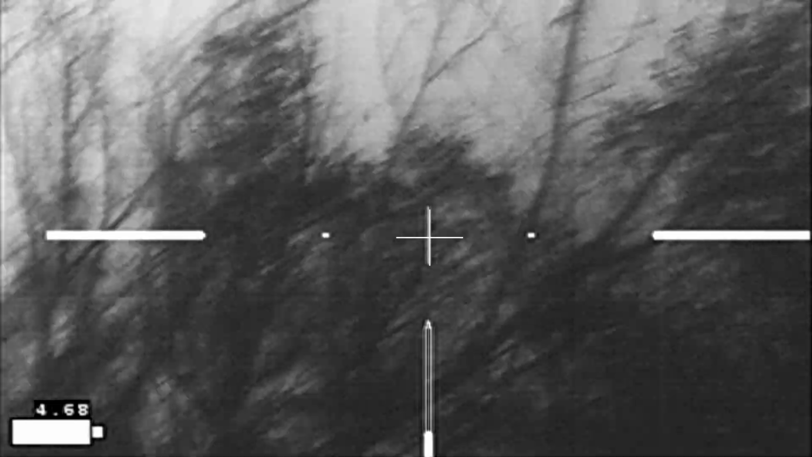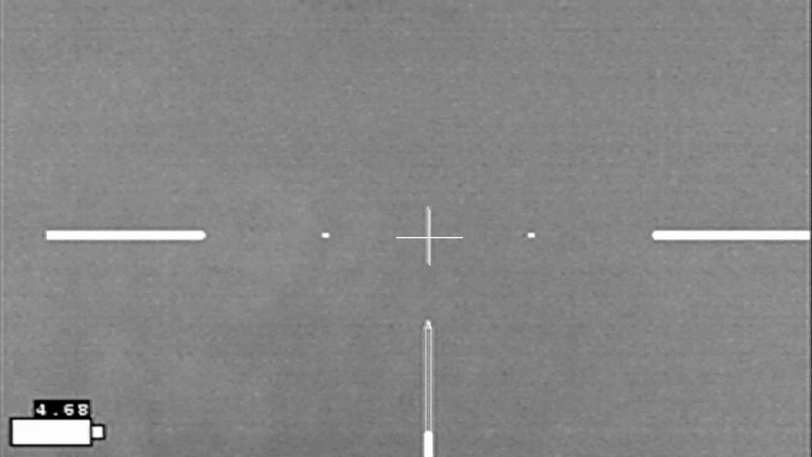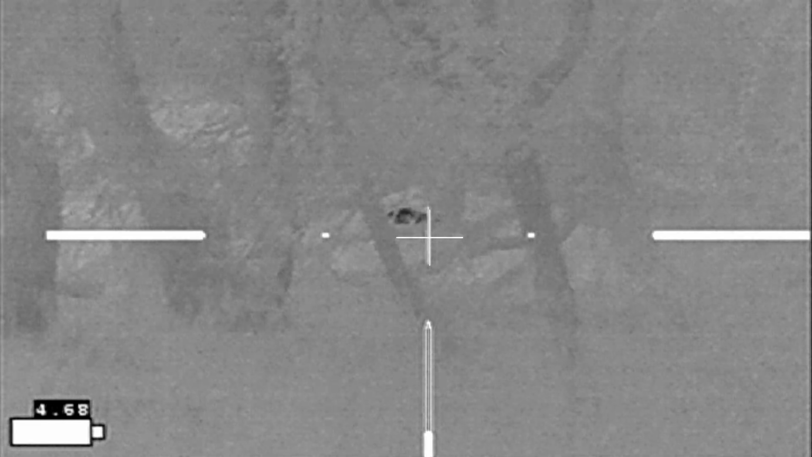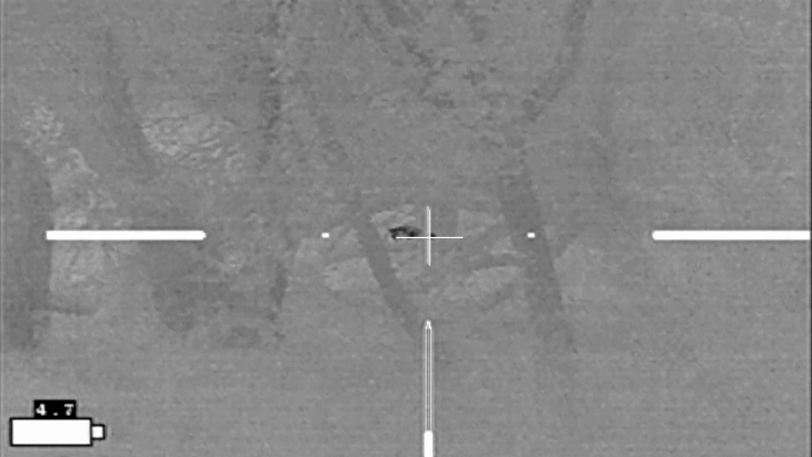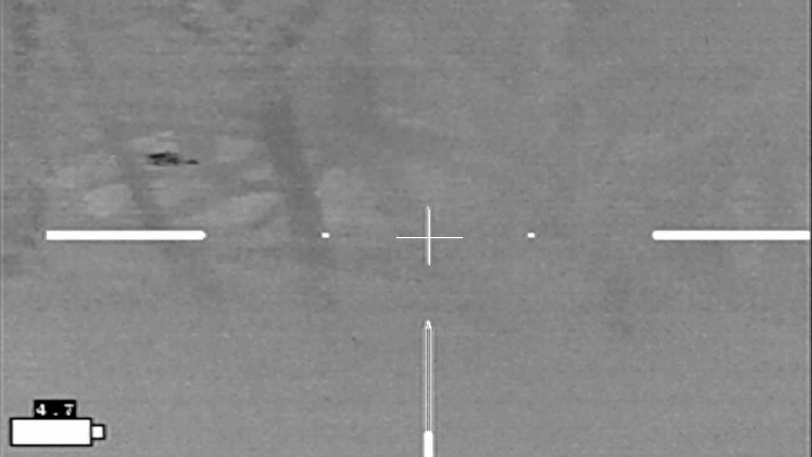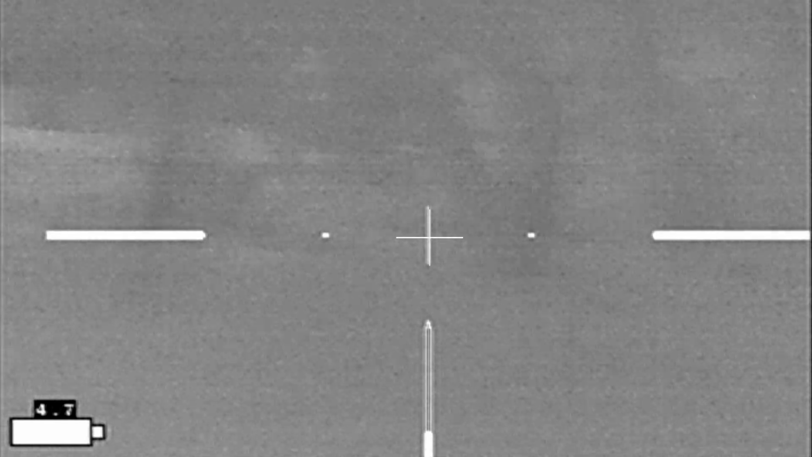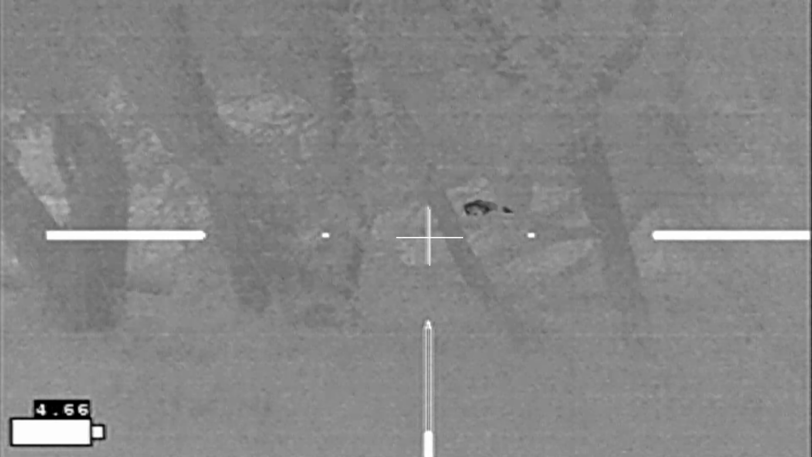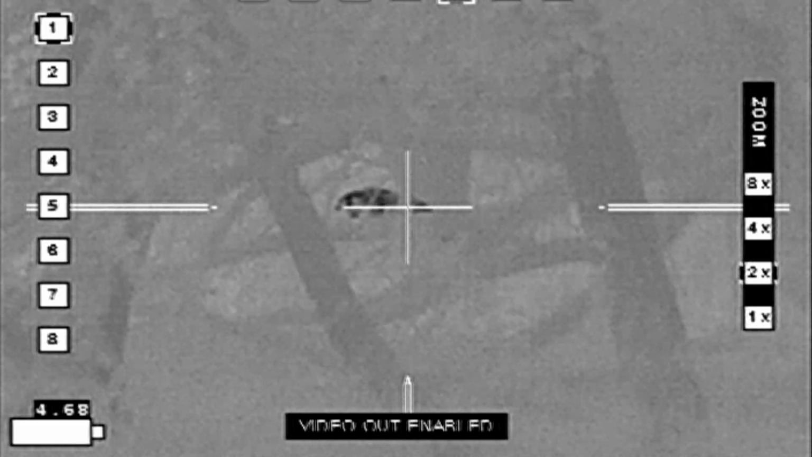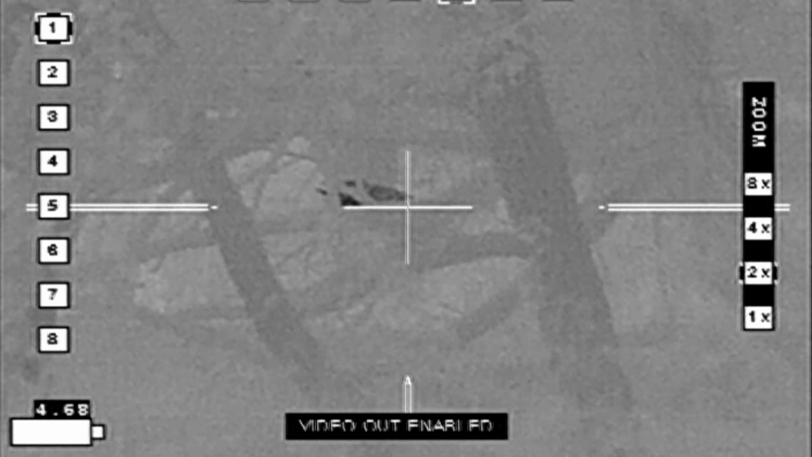Alright, here's where I start to move. Get set back up on my sticks again. That's the deer to the left, and I've got a little better view of my hog, but not much better. I'm going to wait it out and see what happens. There are no livestock in the area, and the only deer is moving away. Nothing off to the right. So I'm just going to bide my time and wait for the hog to move into another position.